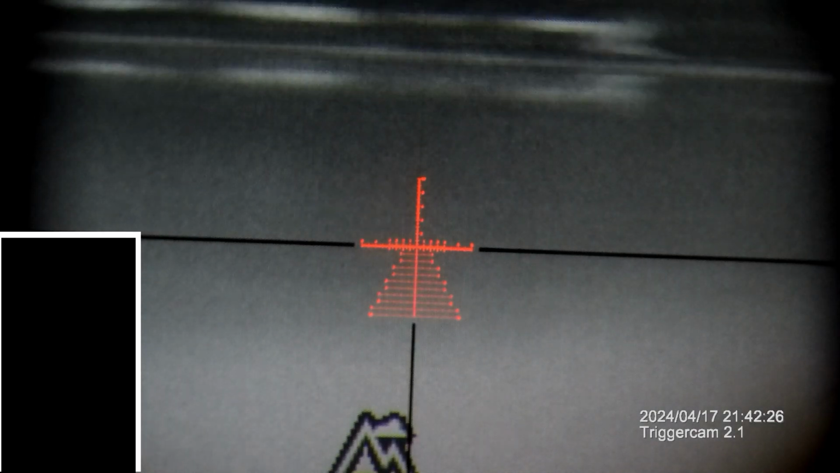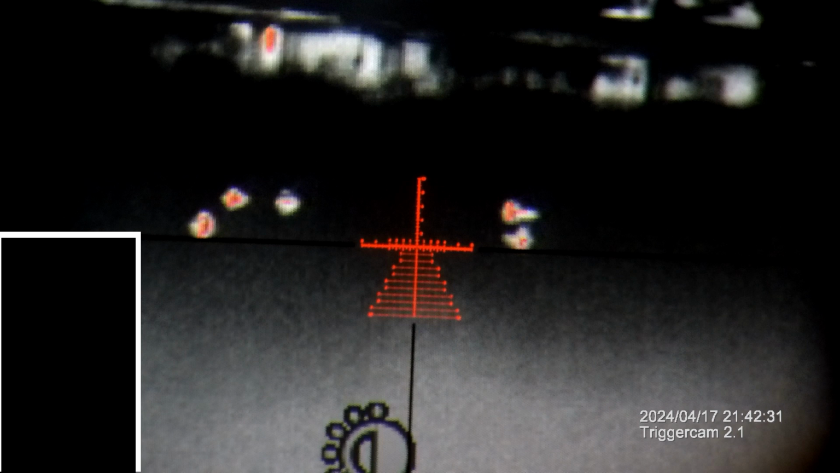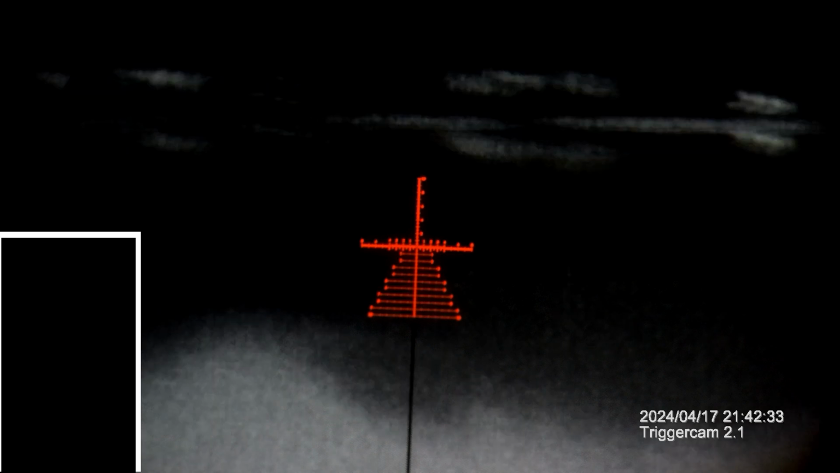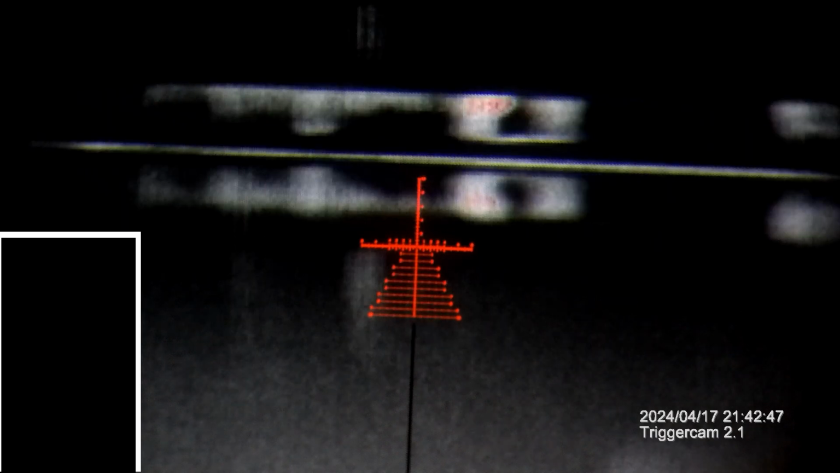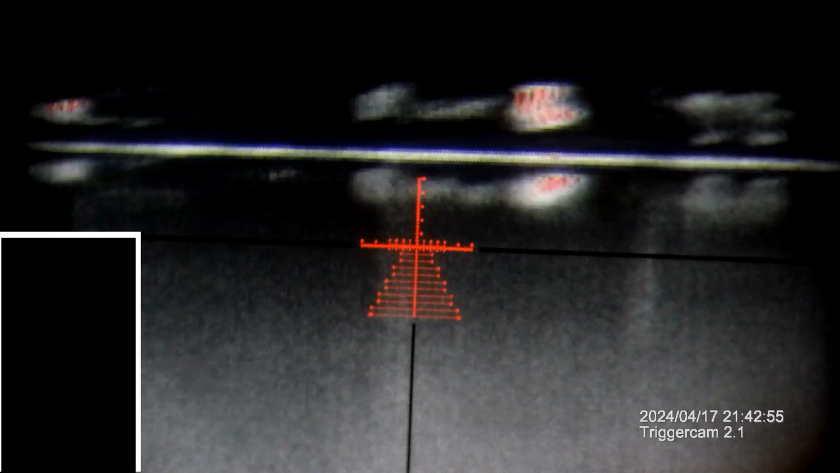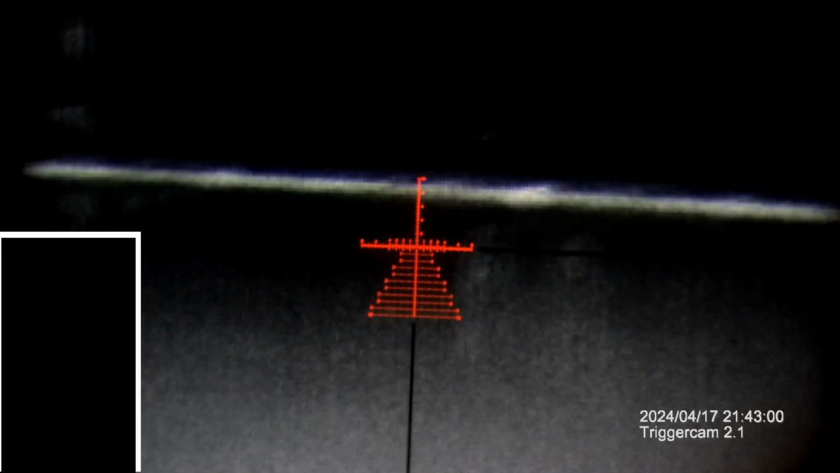See what else is on this lake. White, black, go red. Just trying to use this one because it's easy to spot really quick with that red. Somebody's house is super warm. Reflection in the water. More reflection.